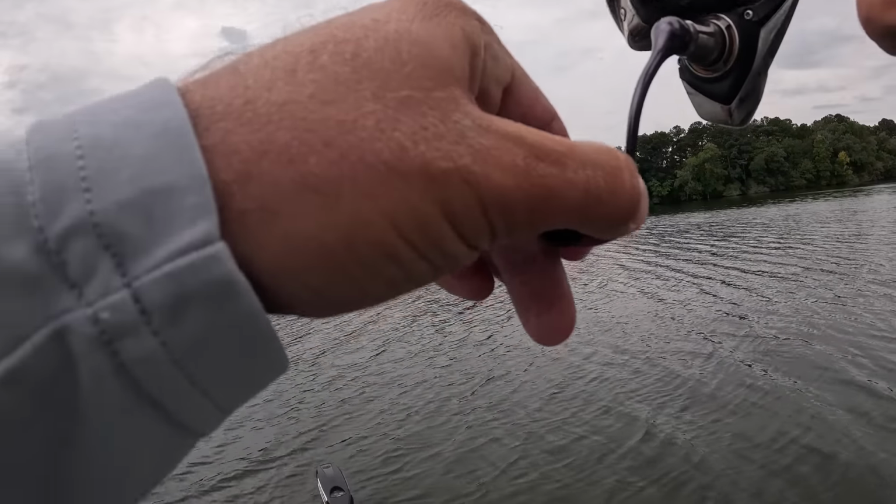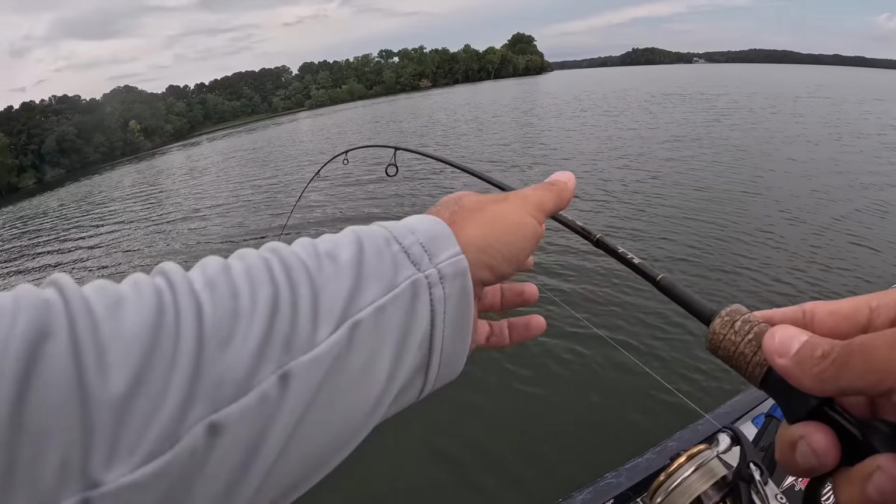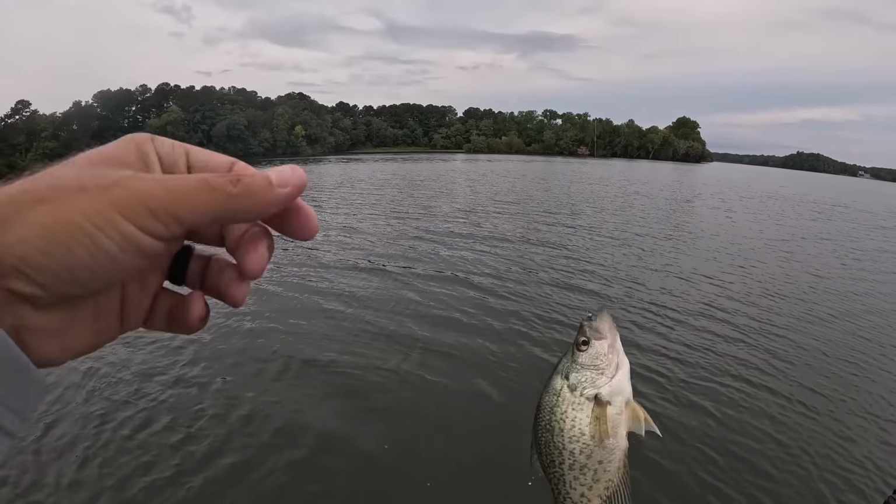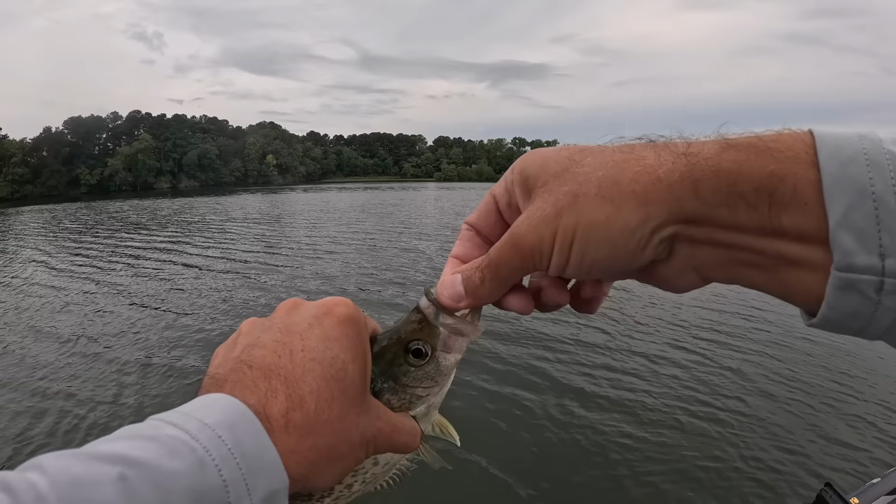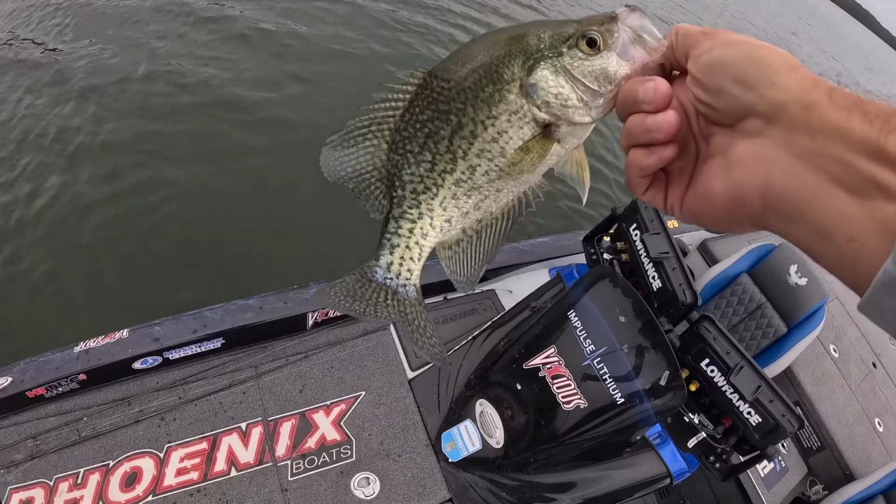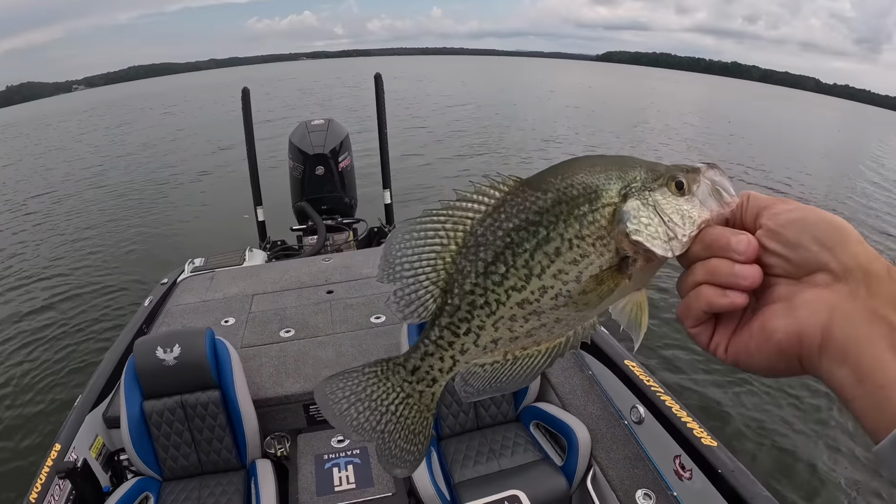Here's another good crappie right here. Crappie will move, I'm not saying they won't, but for the most part, crappie sit a lot more still than all that other little stuff. And obviously they're a bigger fish than a yellow bass or a bluegill, so they'll make a bigger dot also.